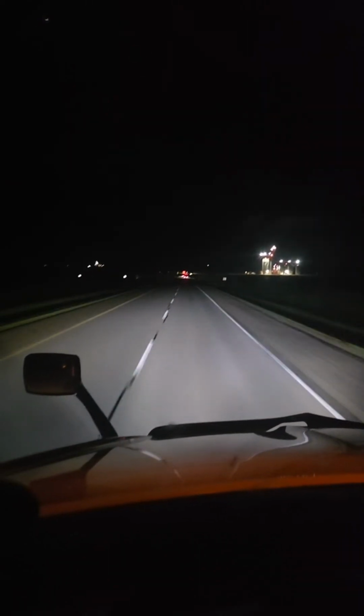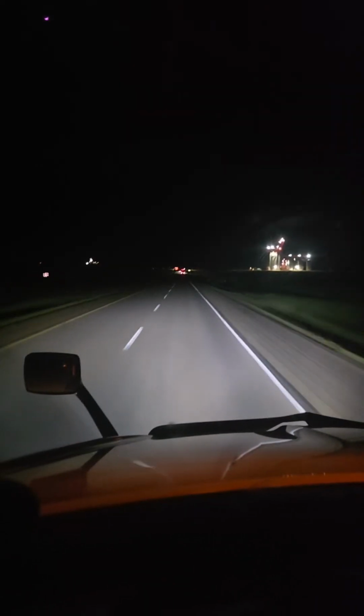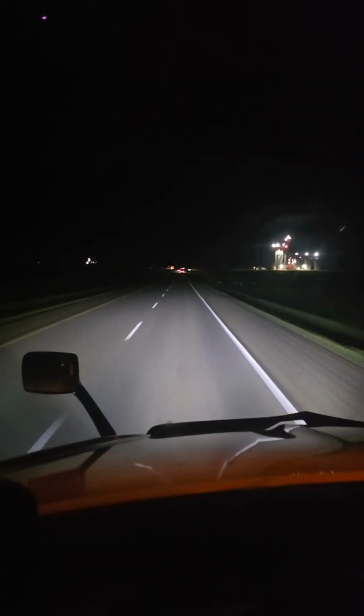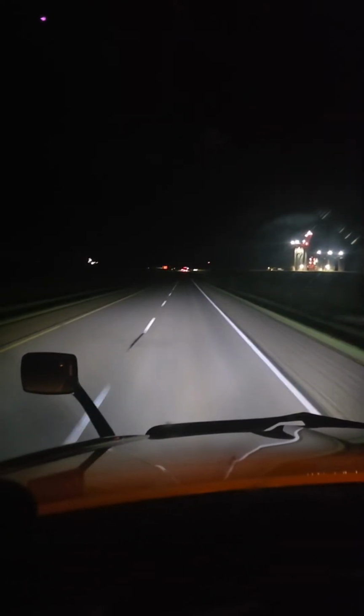Coyote. Well, it looks like a coyote. Left curve ahead.